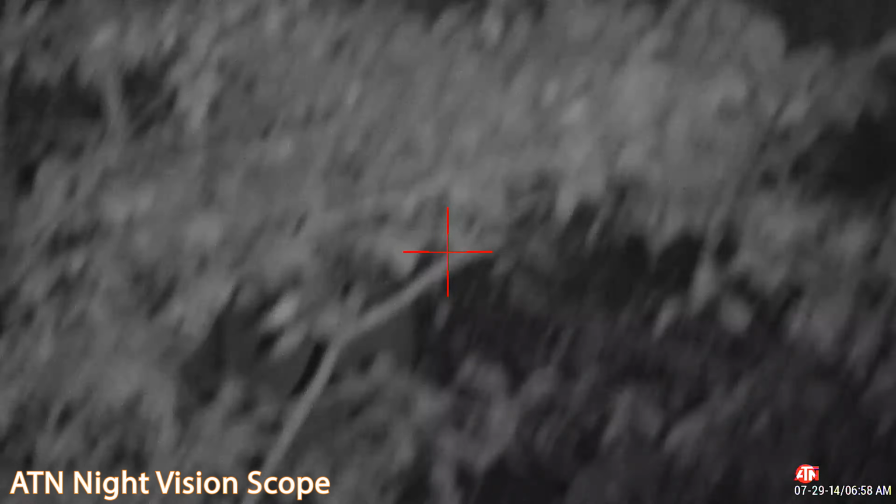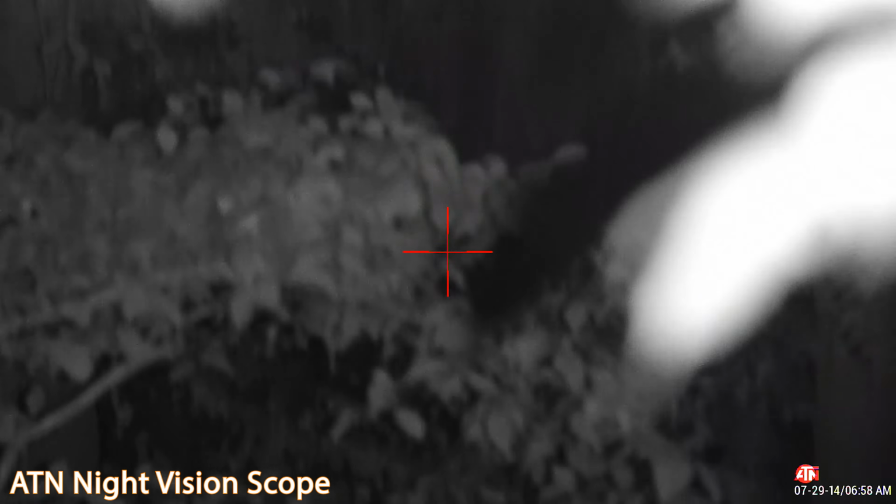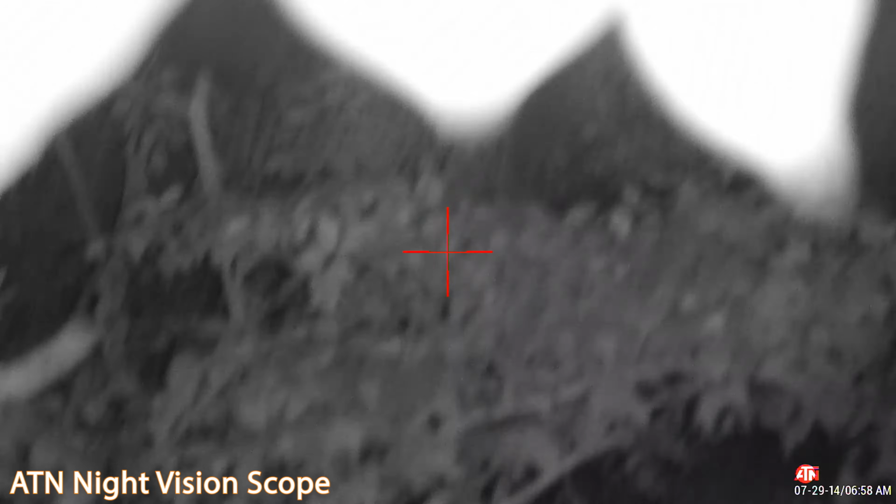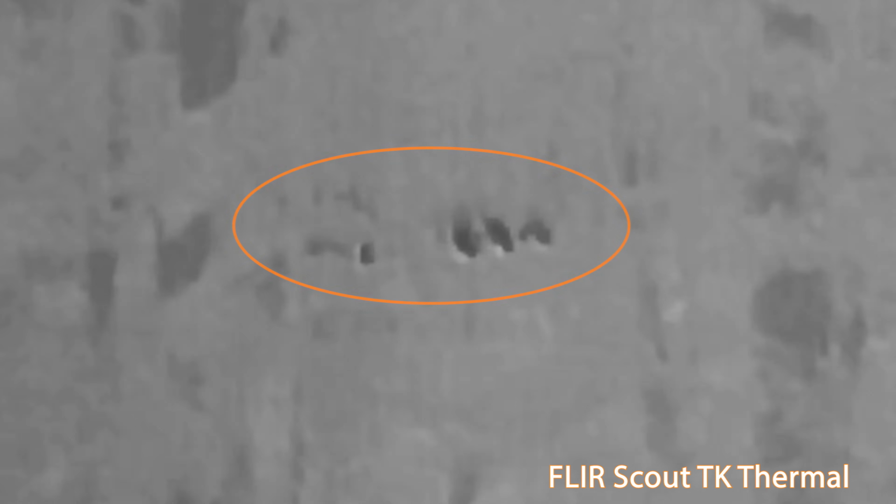When we climbed down out of the tree stand to go see the pig, I could hear pigs moving not far off, kind of through the brush. Looked through the night vision scope that was on the crossbow and could not see anything. So, switched over to the thermal, and I could clearly see a large group of pigs that was just through some brush about 30 or 40 yards off to our right.